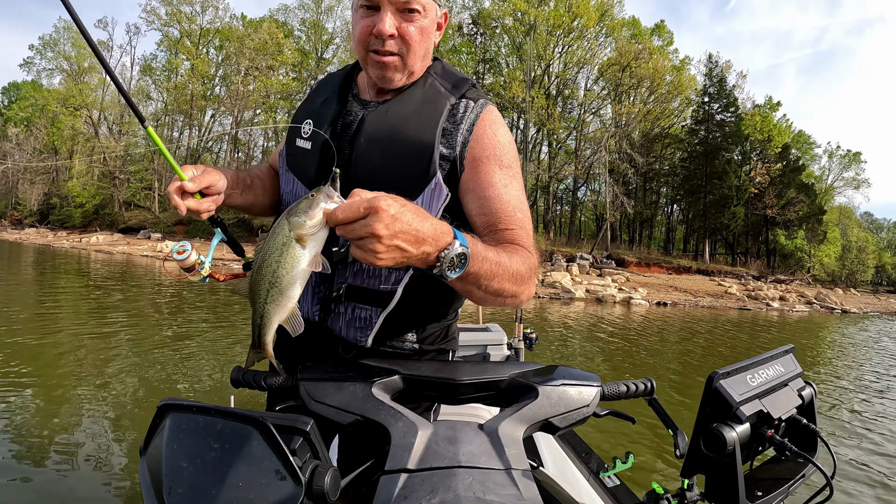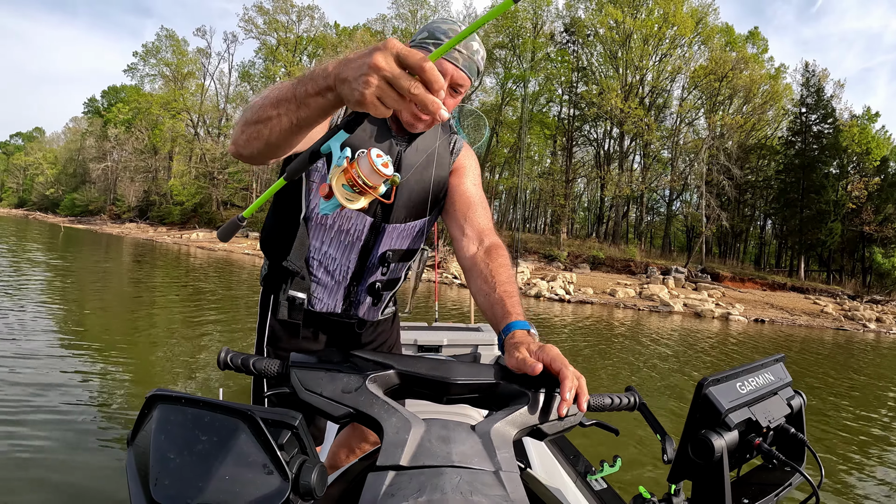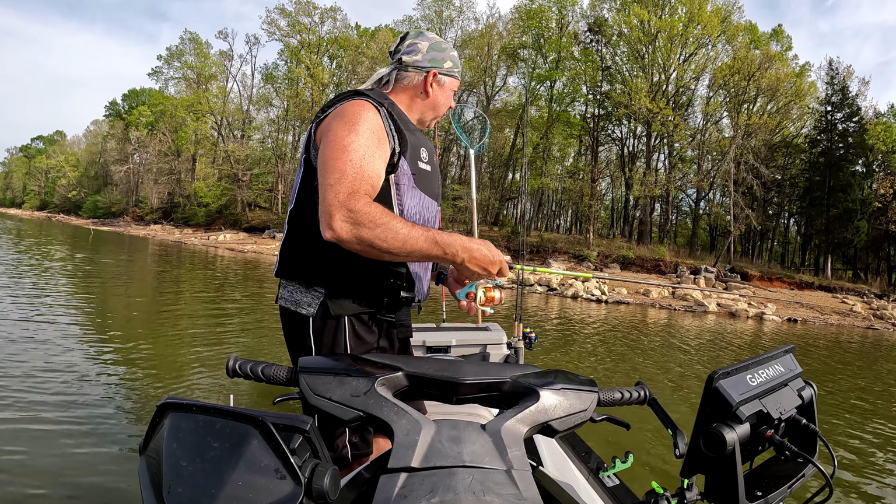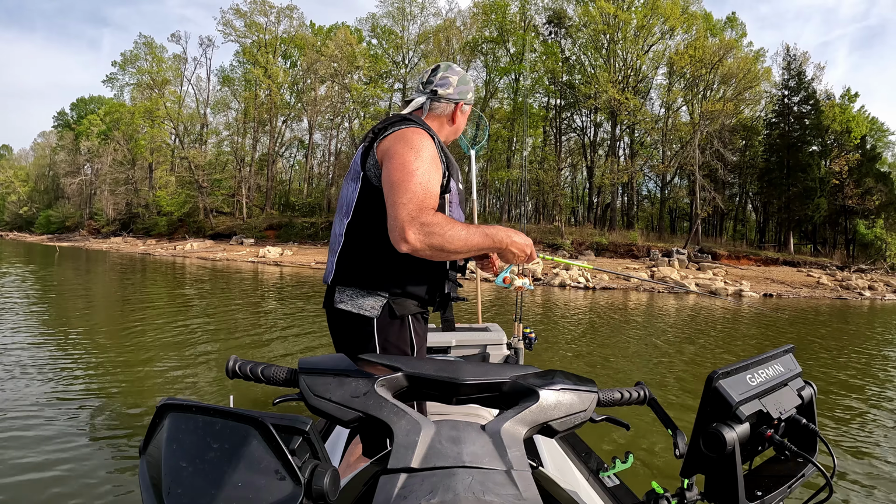So I saw some shad on the surface, and then I had a couple of hits. I threw my minnow out there. This is what is hitting those shad. I threw this out there and just barely reeled it in. Got a little paddle tail, and it looks like the same color as the shad. I mean, look at it. I just reeled it straight in. I just saw some big school of those shad, so they're feeding on them.